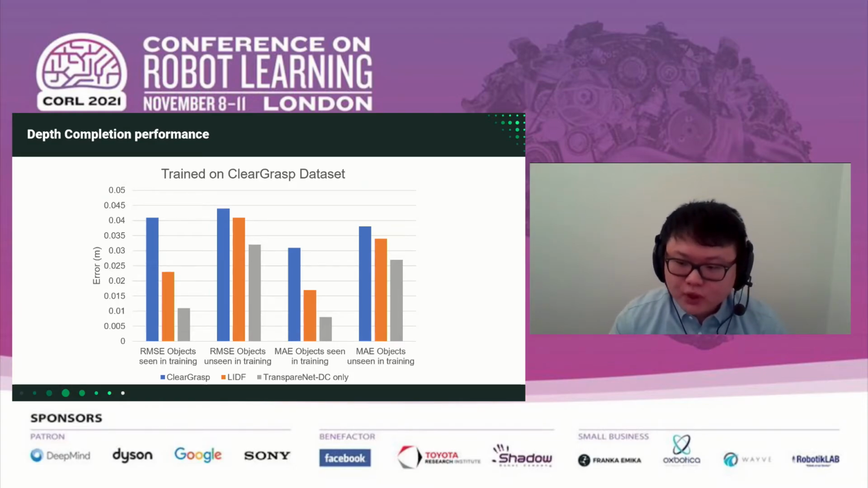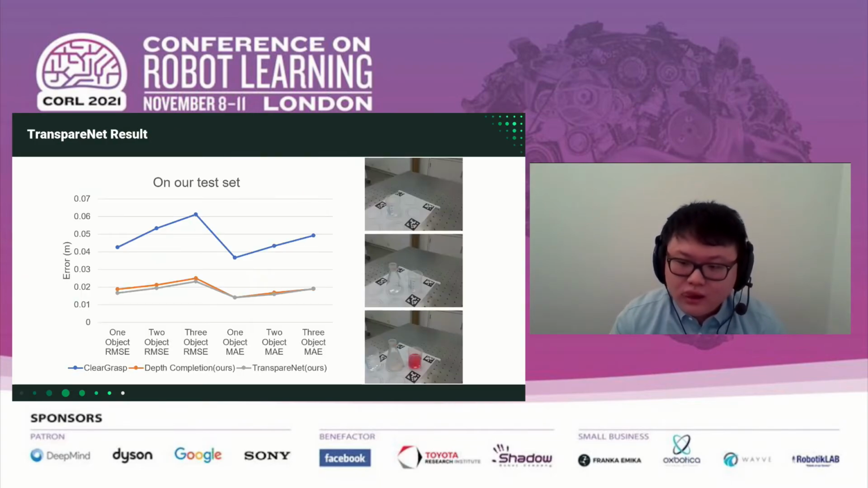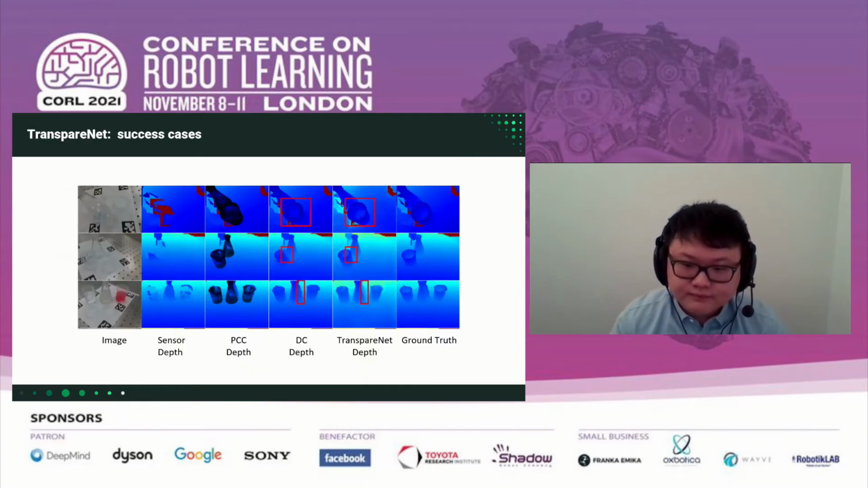Our depth completion module alone, trained on the ClearGrasp dataset, outperforms ClearGrasp and LIDF, which is the current state of the art on the ClearGrasp dataset. And when we combine the point cloud and depth completion modules together to form the TransparentNet pipeline, we find for the network trained on our own dataset, it outperforms both ClearGrasp and our aforementioned depth completion module alone in all three types of scenes, including from 1 to 3 transparent objects.